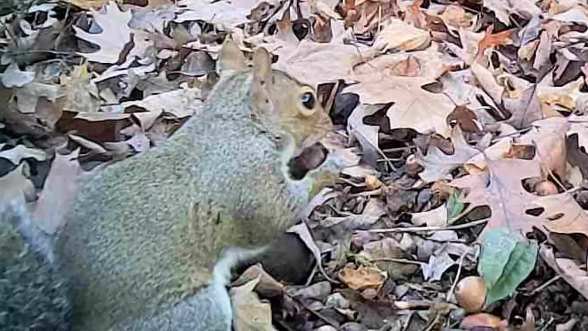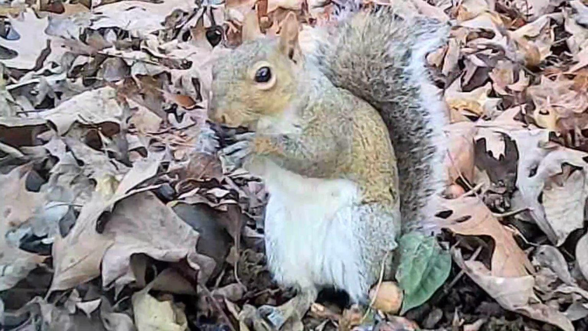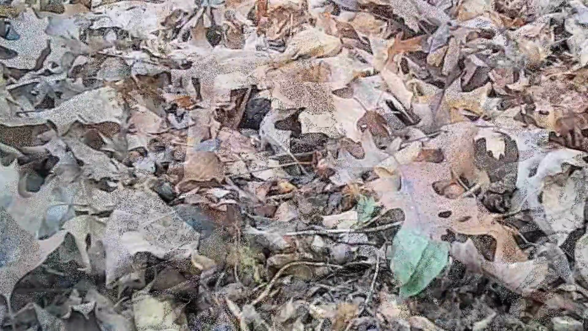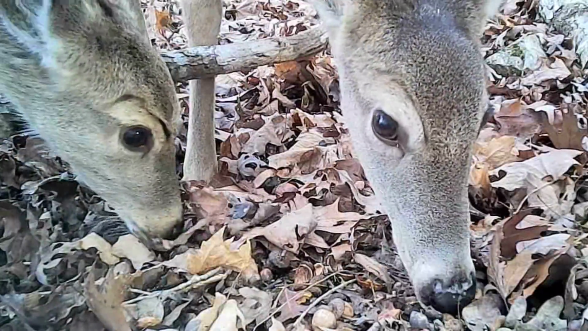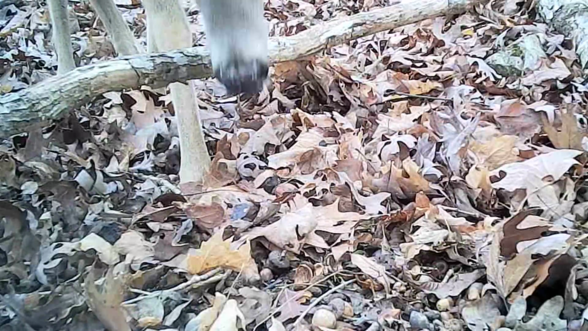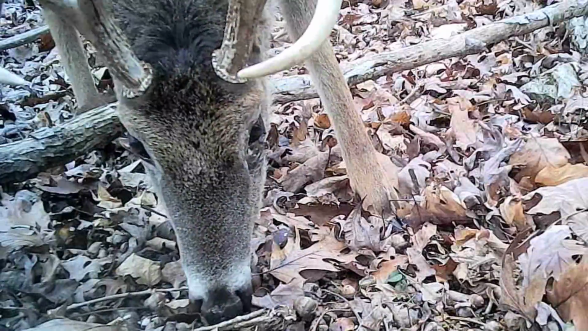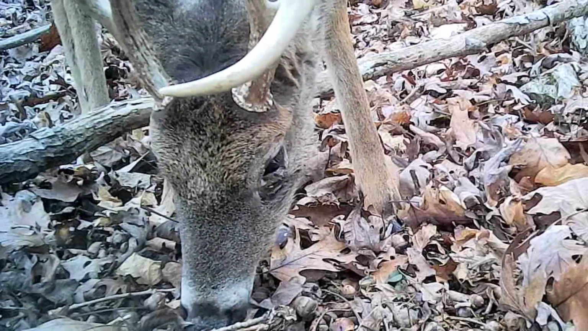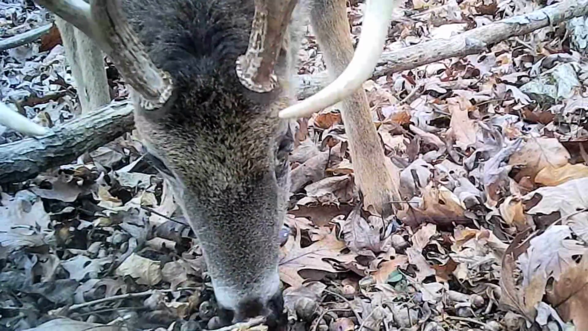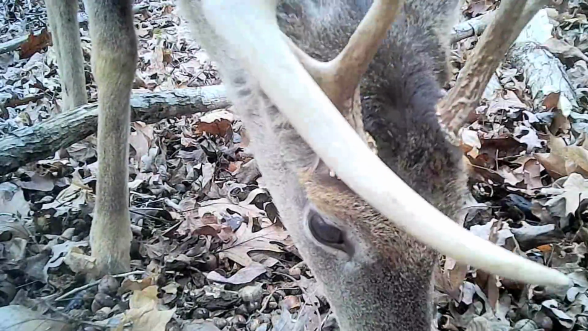And it's comical to watch 'em eat. He can wear them acorns out, can't he? And looks like the does are in here. Mommy and one of her little yearlings. And the buck's in here too. They just take turns browsing through these acorn piles under these leaves. There's still a lot of acorns there, they just gotta dig for them under these leaves.